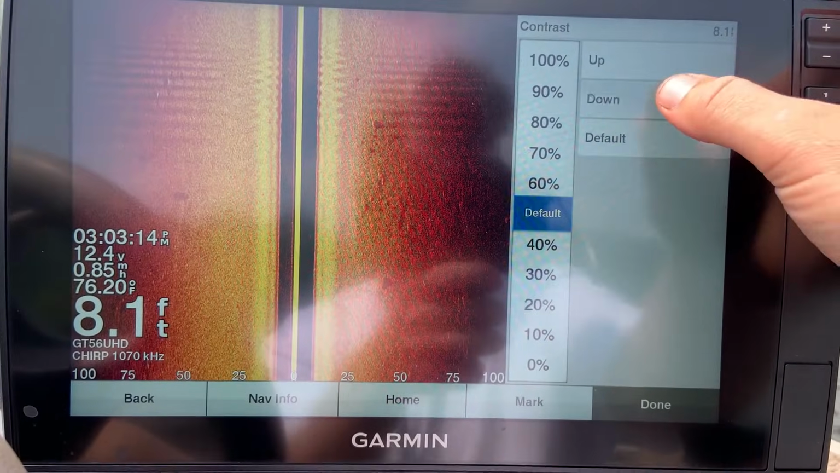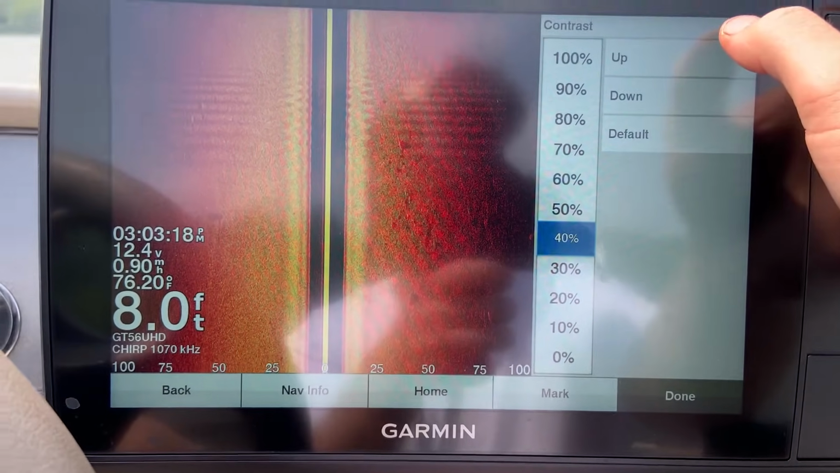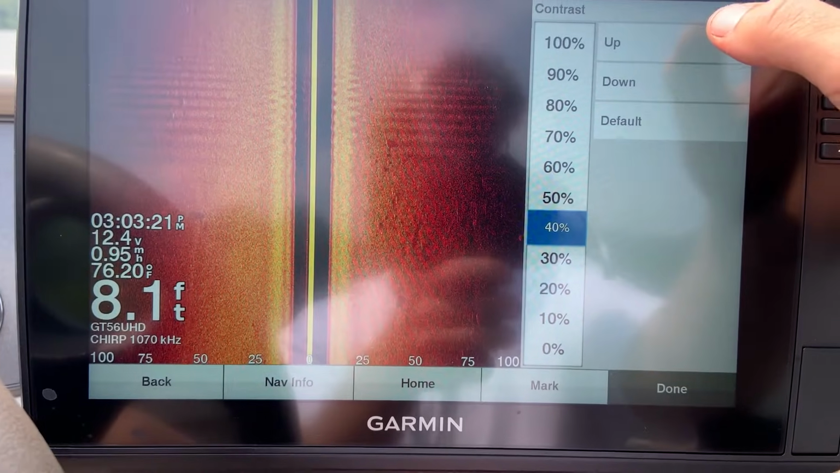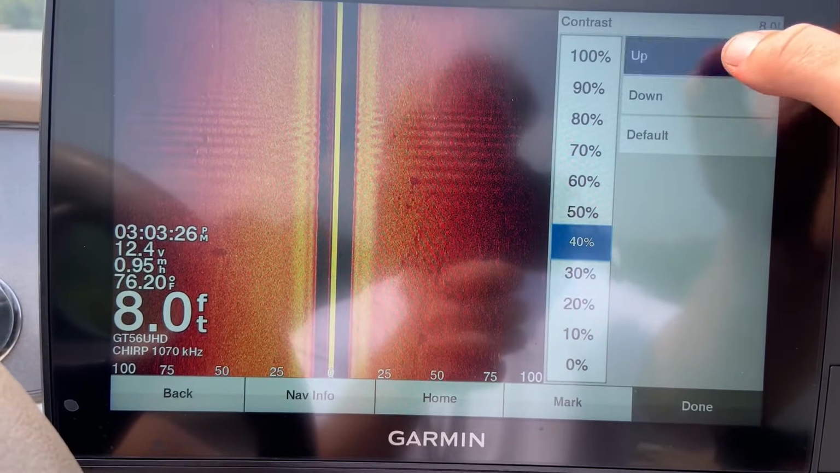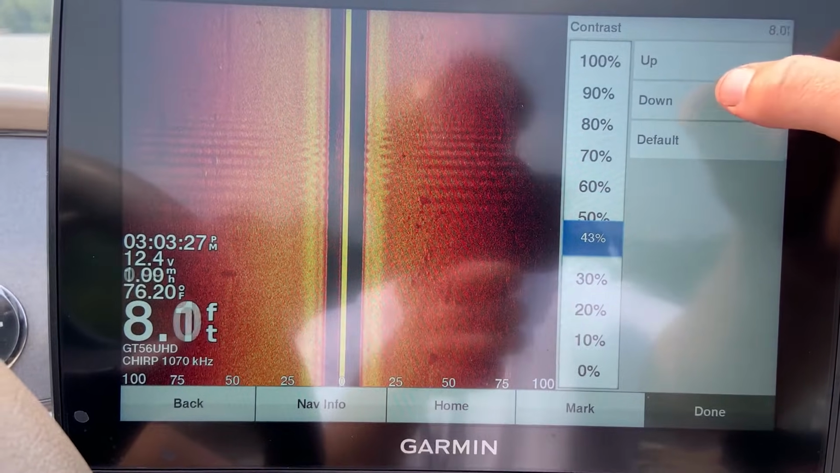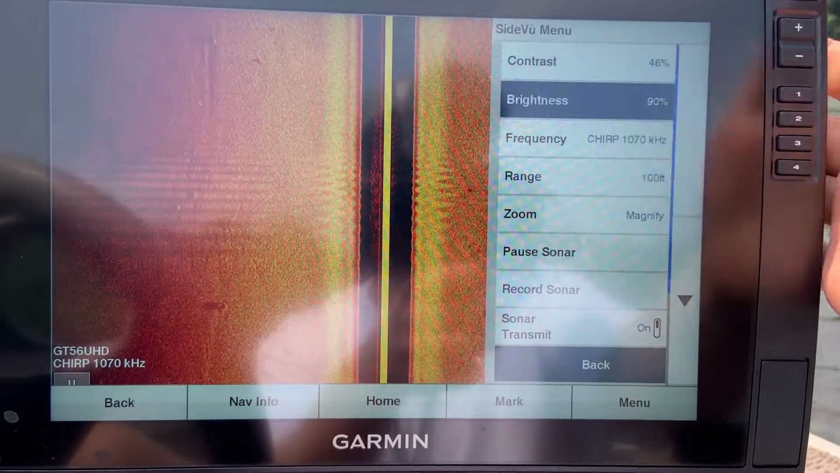Contrast, I will run anywhere from about 40 to 50 depending on the day, time, type of water, depth of water, hardness of the bottom, etc. So really play with this one quite a bit, but again, anywhere from 40 to 50 is what I really like for this transducer. Now going on to brightness.